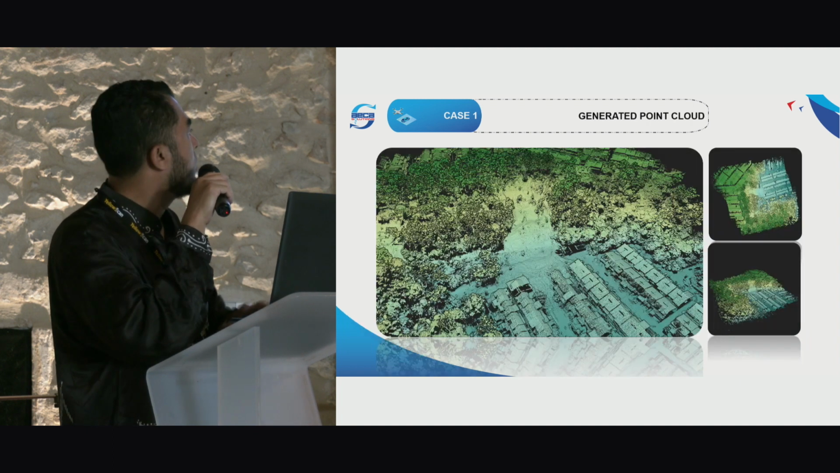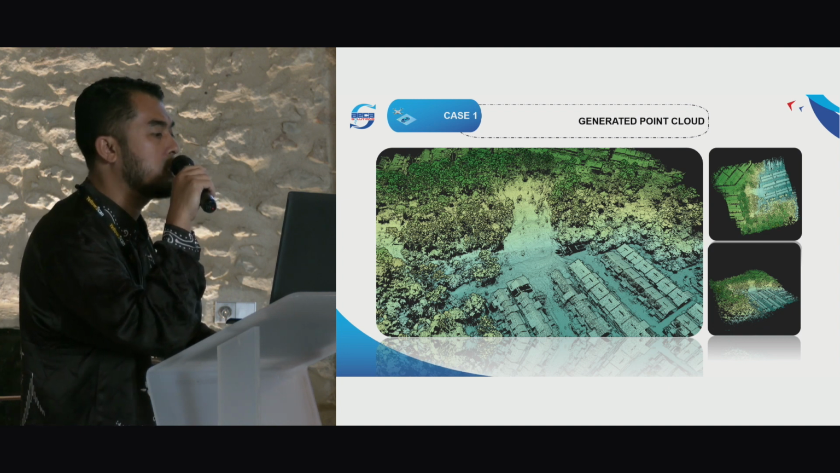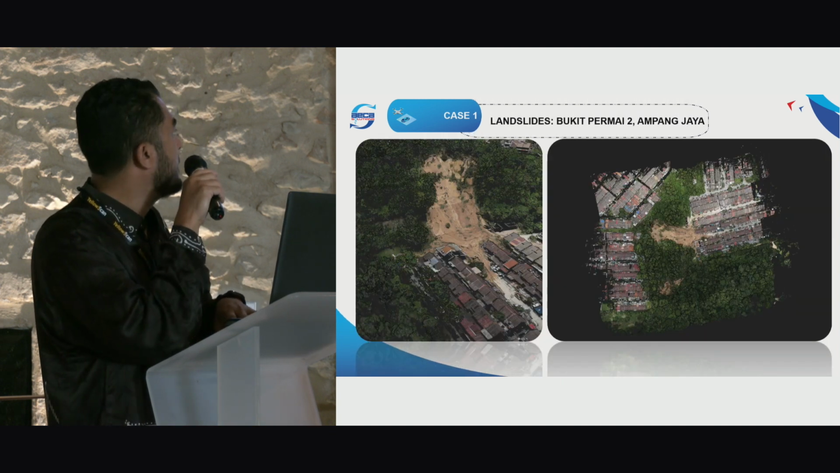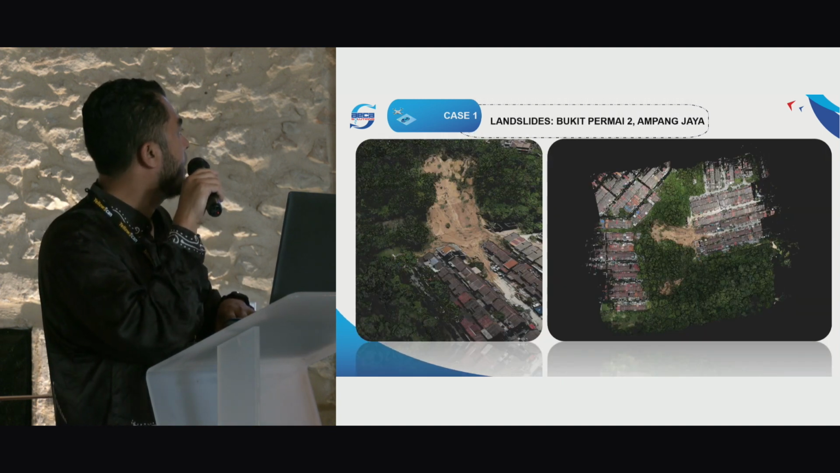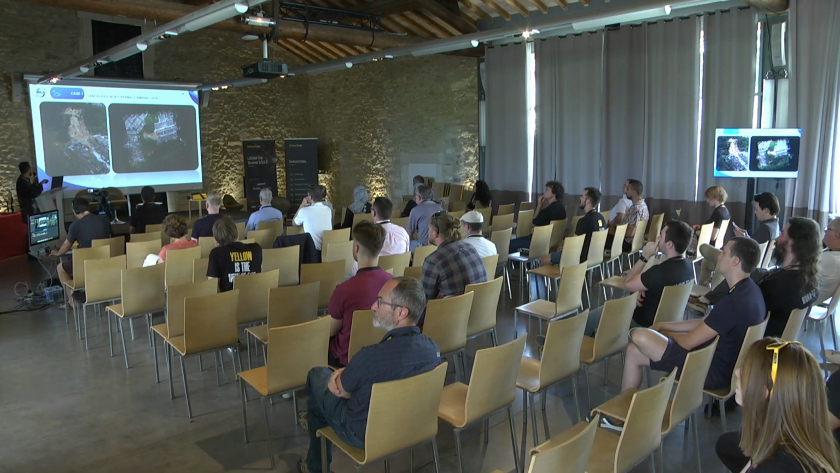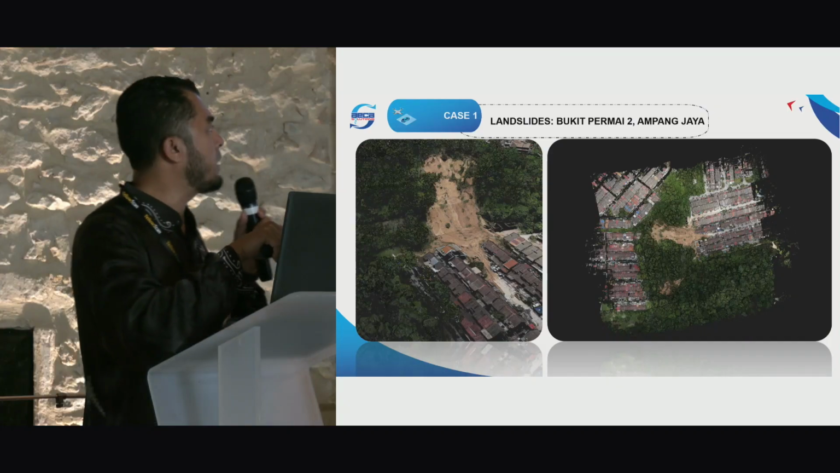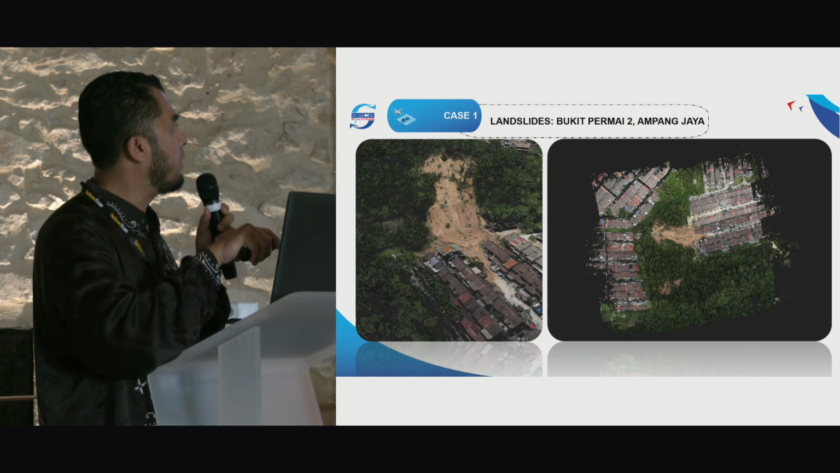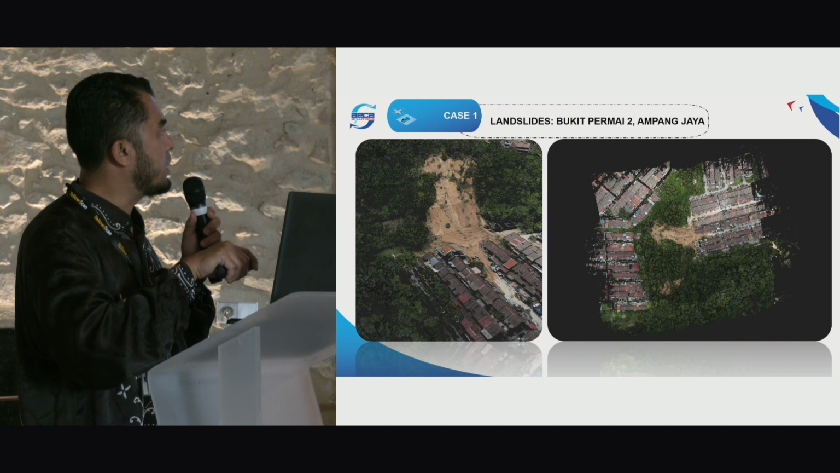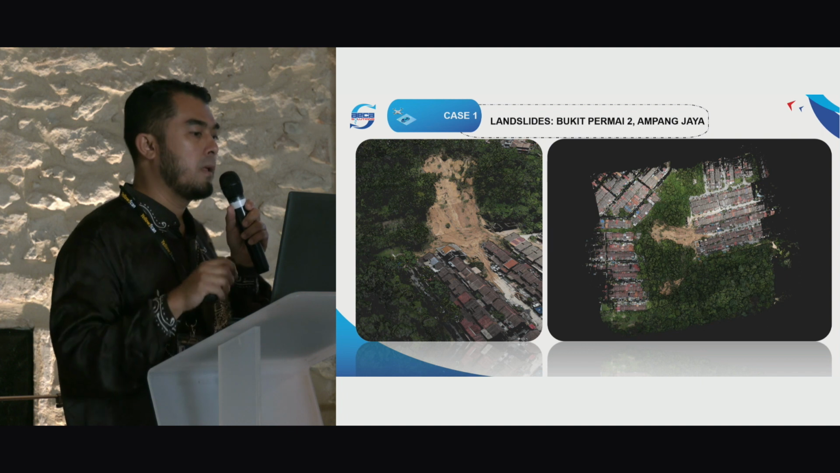colorize it. So this is the generated point cloud from Cloud Station. And then this is the affected area point clouds. So this is clearly the landslide. I think this is about 7,000 meters square for the area. And then you see there's a small area, so this is about 2,000 meters square that was affected.